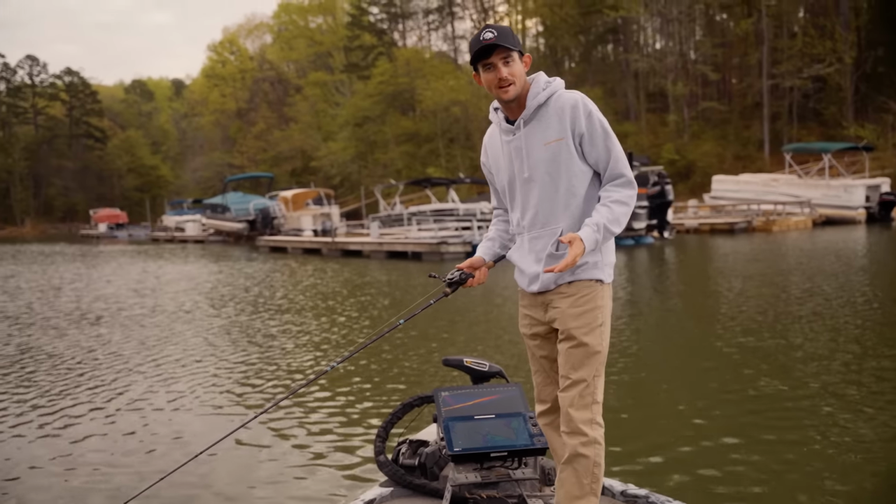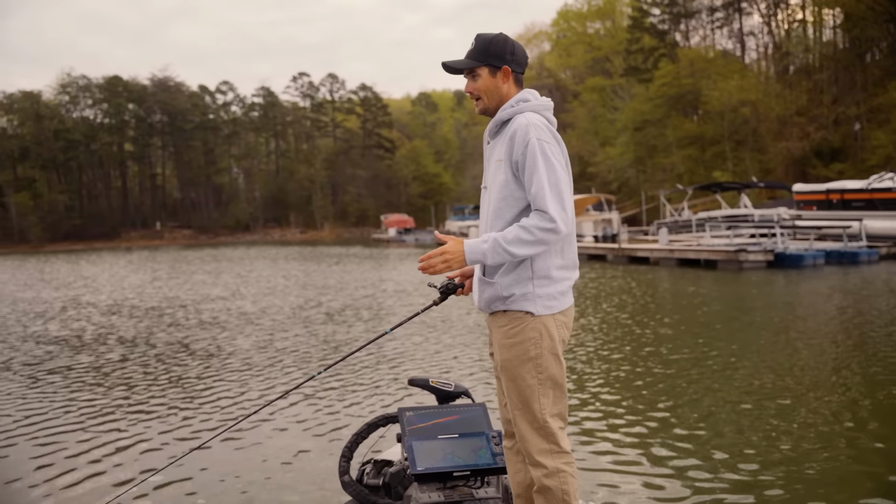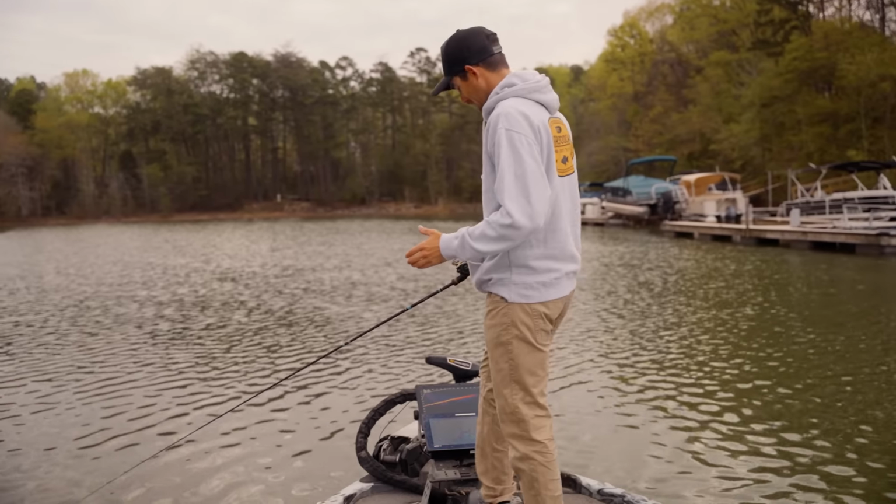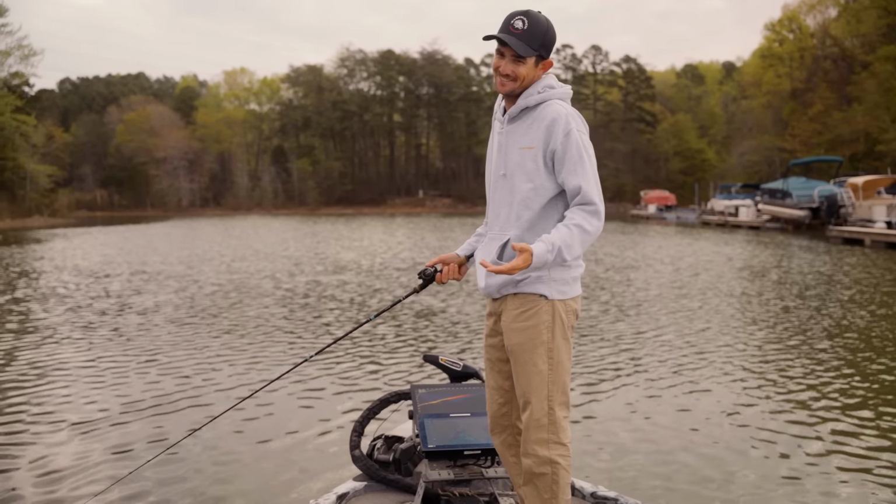What's really cool about LiveScope is you can break down water extremely fast. And the best way that you can do it, you point your LiveScope over there, and if you see him over there, he's there, and if he's not, he's not.